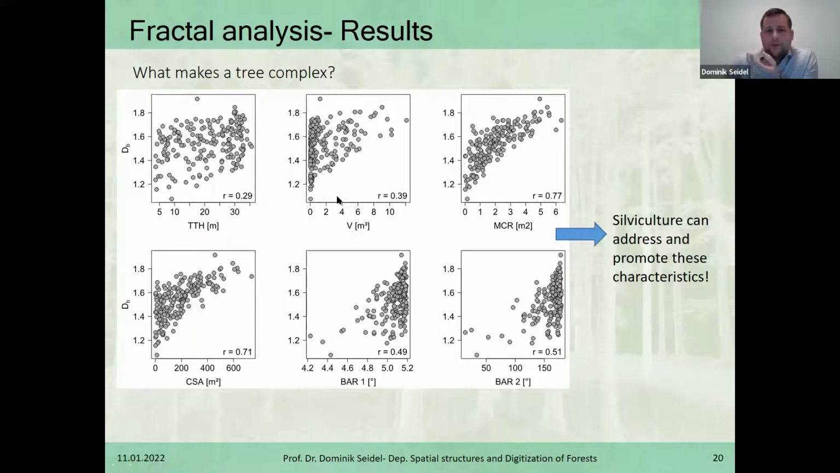We can see that the volume of the tree was positively associated with the box dimension. We can see that the mean crown radius was positively associated with the box dimension, as was the crown surface area, and even the branching angles of the first order branches and the second order branches seem to have some positive relationship with the box dimension, with a bit more scatter here. Interestingly, all those parameters can be addressed and changed by silviculture. We could also promote those parameters.